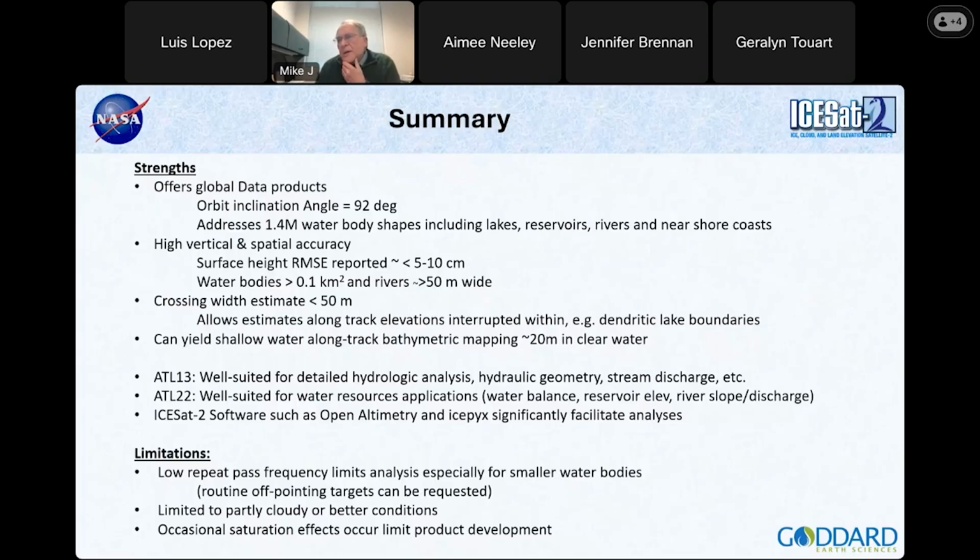It also, as I mentioned, we have a crossing width which is less than 50 meters, which allows estimates of along-track elevations, even in interrupted lakes. So we have a lake, very dendritic. We go over some peninsula that's sticking out into the lake. We stop making an estimate.